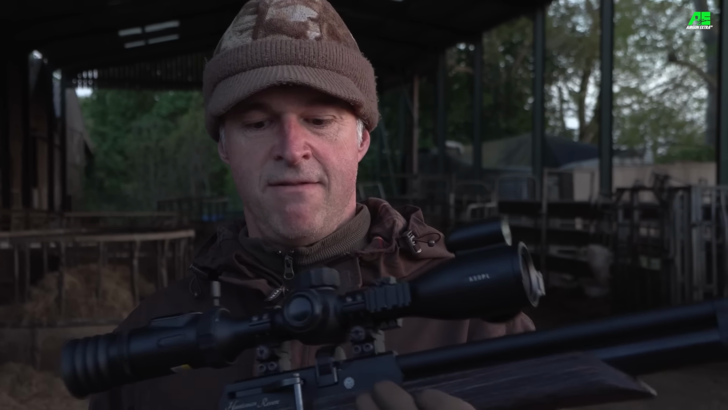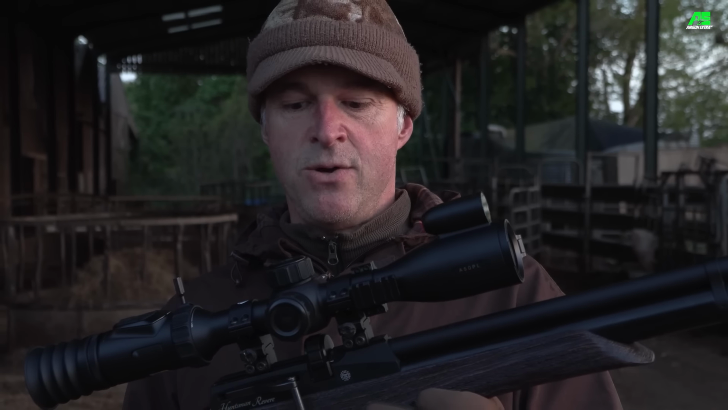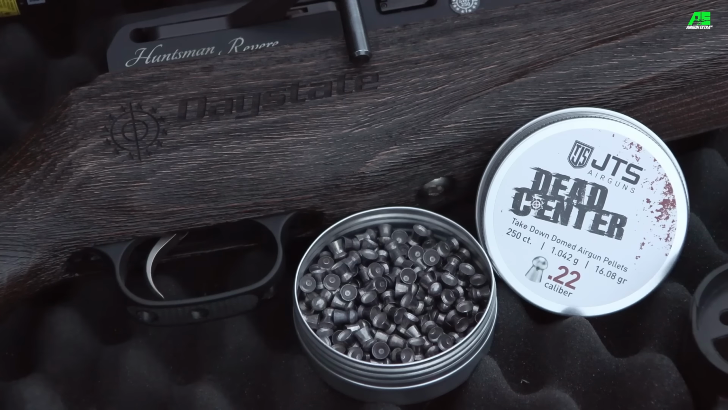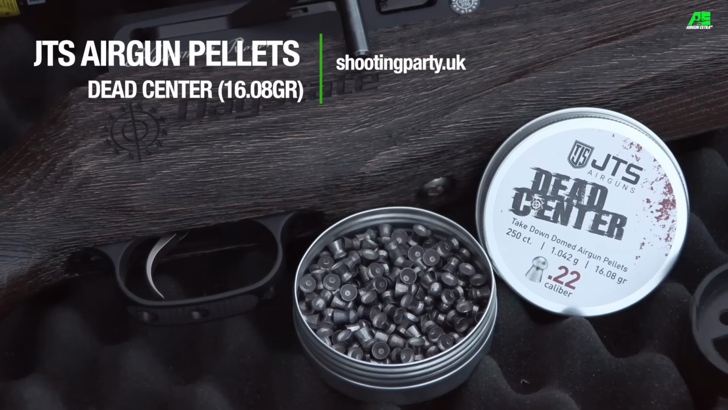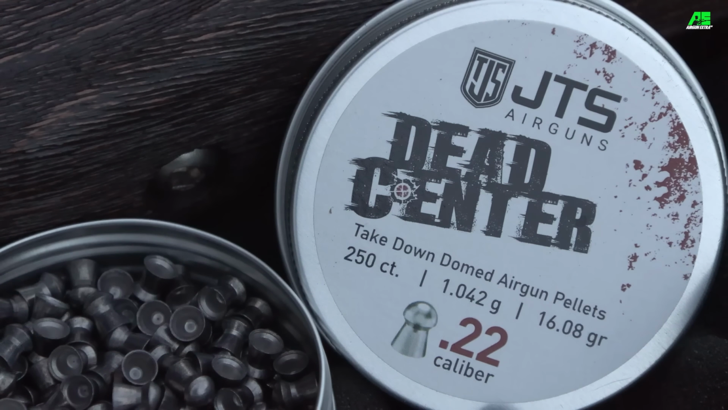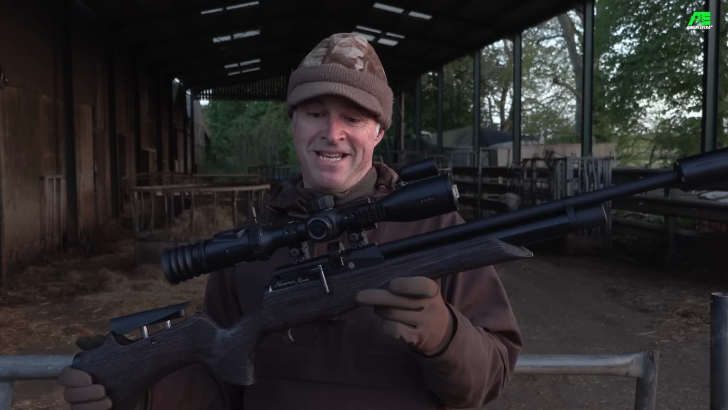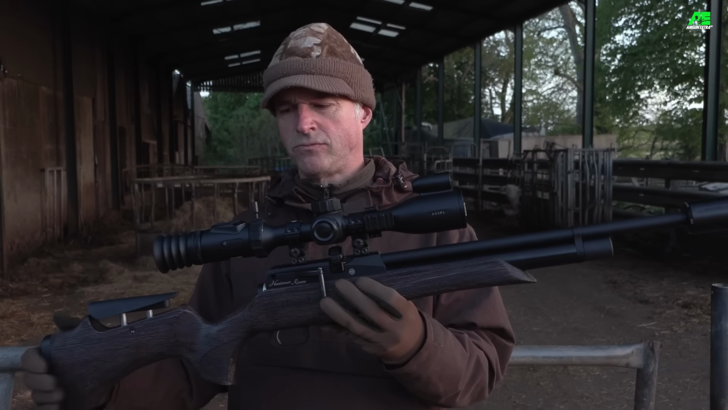Very accurate, very dependable side lever action that's not going to leave me fumbling to reload in the dark. I'm running it on JTS Dead Centre pellets, the 16 grain version. A lot of my guns like them. This one really likes them. It's literally, particularly over ratting ranges, pellet on pellet, so no concerns about the accuracy on that front tonight.